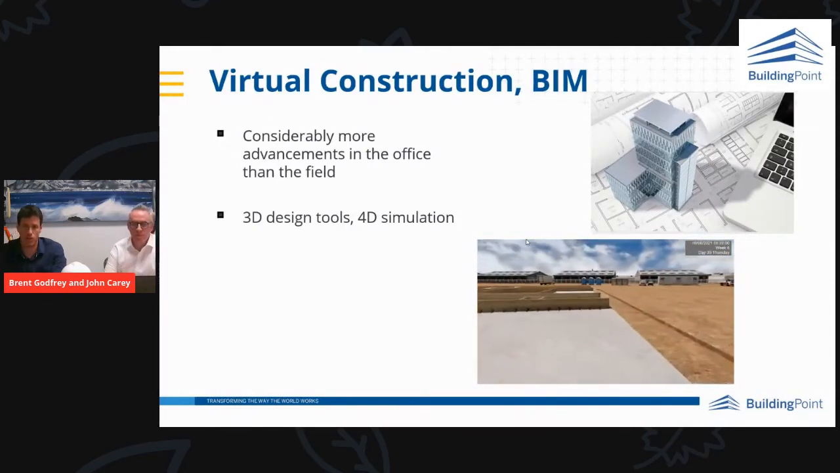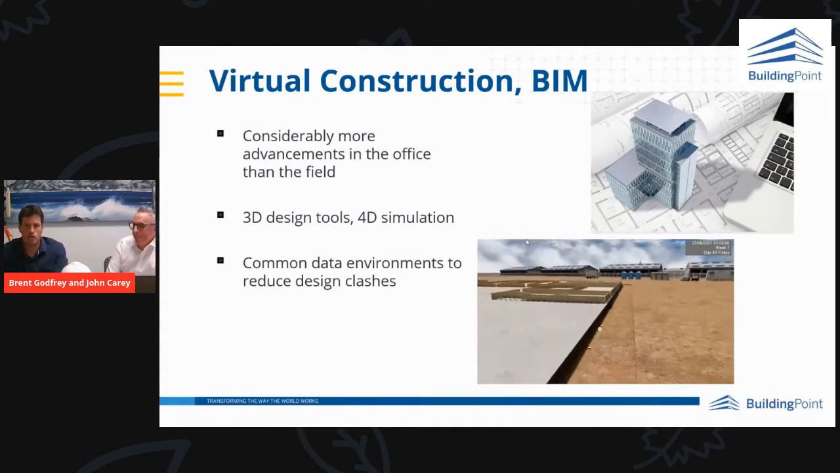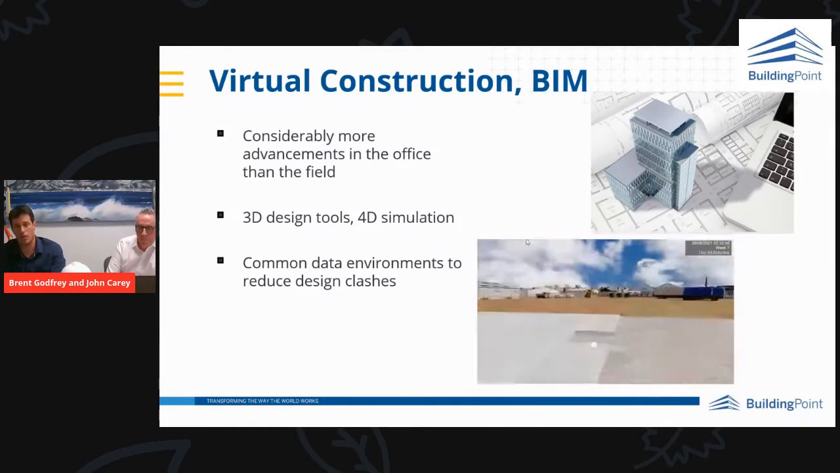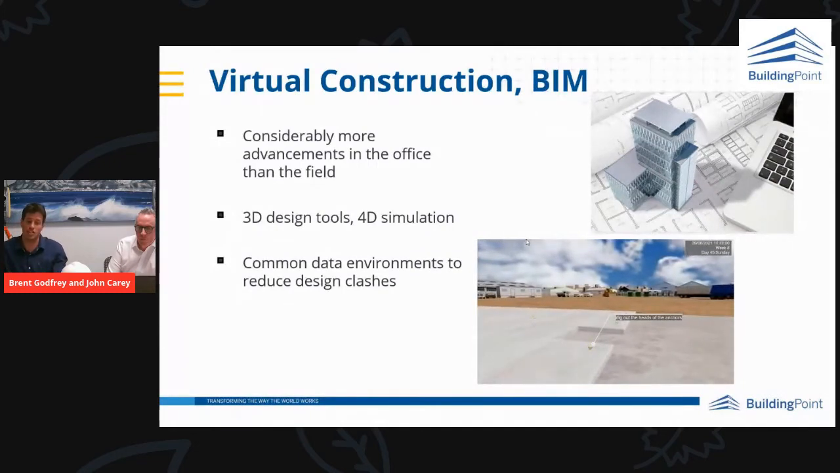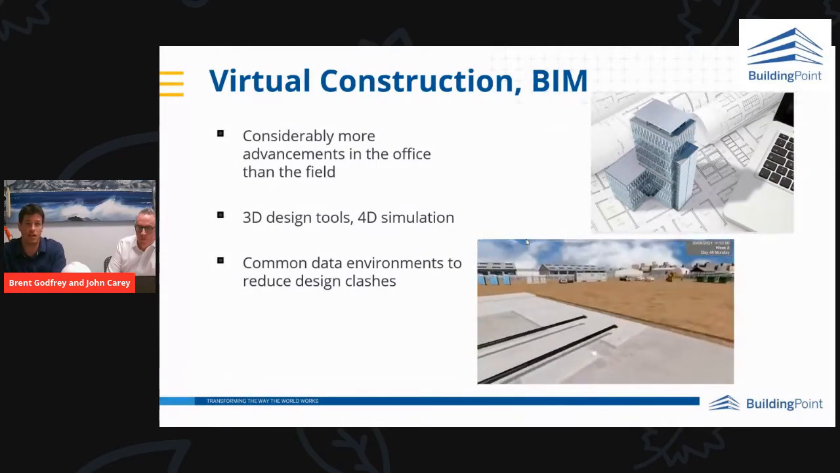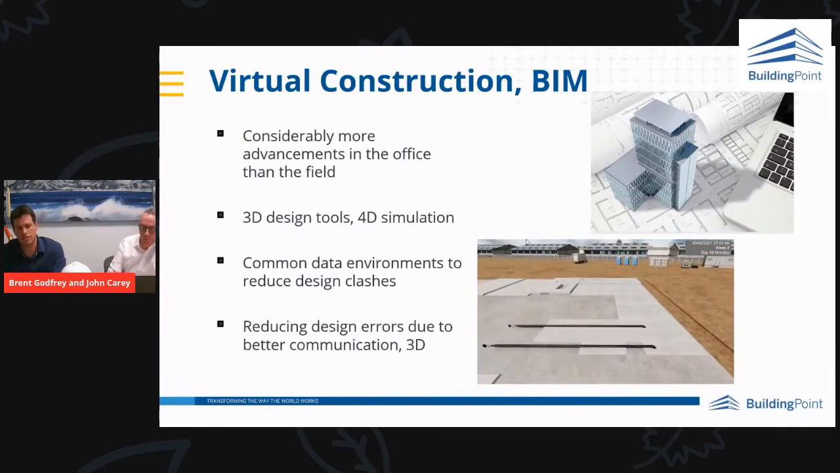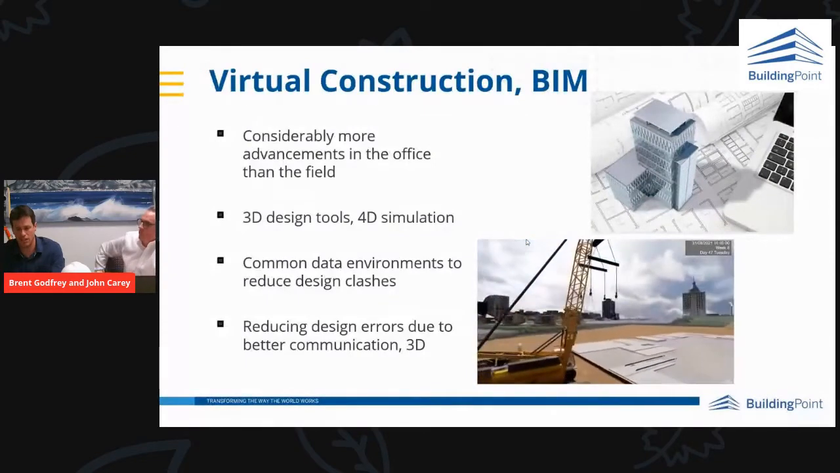We have things like 4D simulation, and there's 5D, 6D, 7D. We also tend to work in common data environments. Everybody shares their models, and we're supposed to do clash detection to identify clashes and reduce design errors, thanks to better communication through 3D.